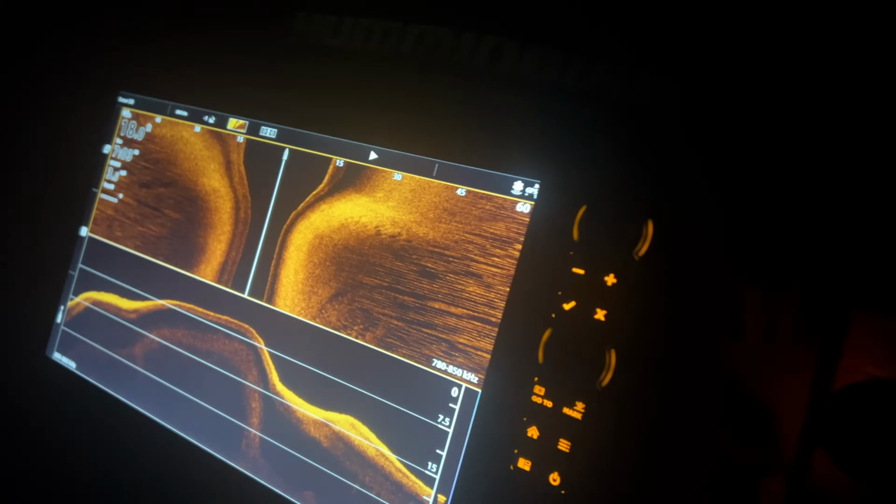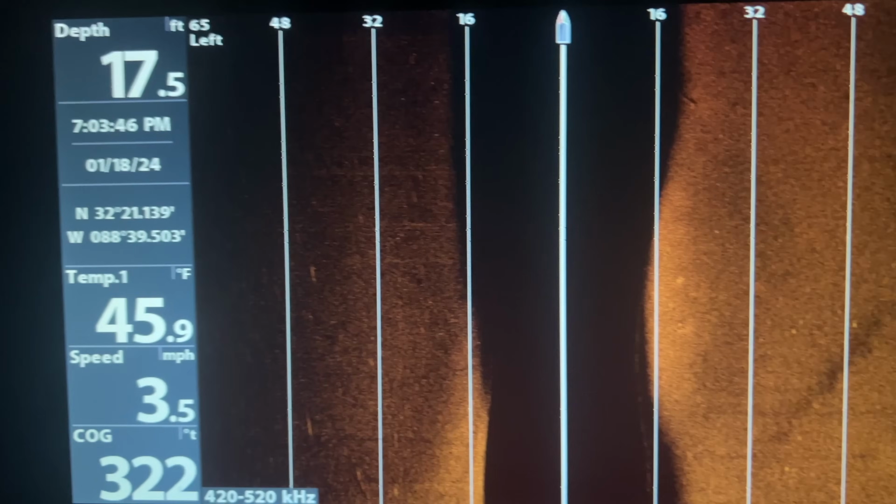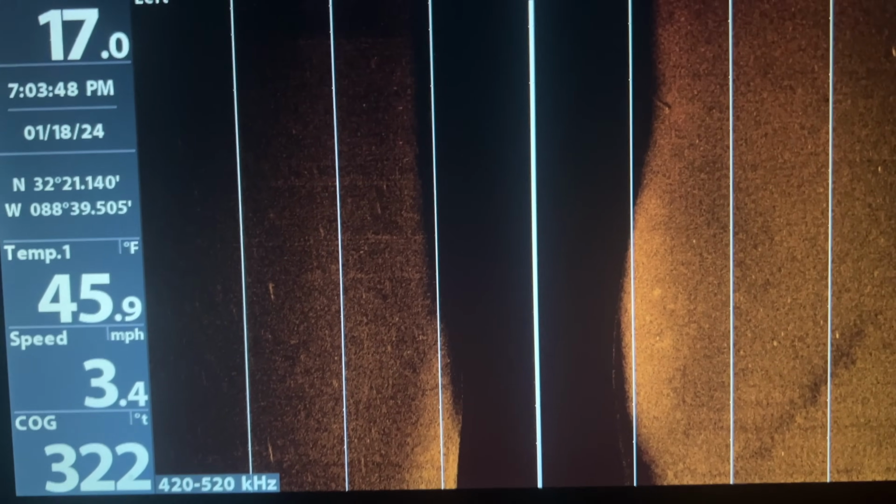I don't know how you can get it on this one because you got a little bit of it with that generator on. There's a generator on. It's making vibration. But what do you think that structure is, Jacob? Just a ridge. That's all it is.